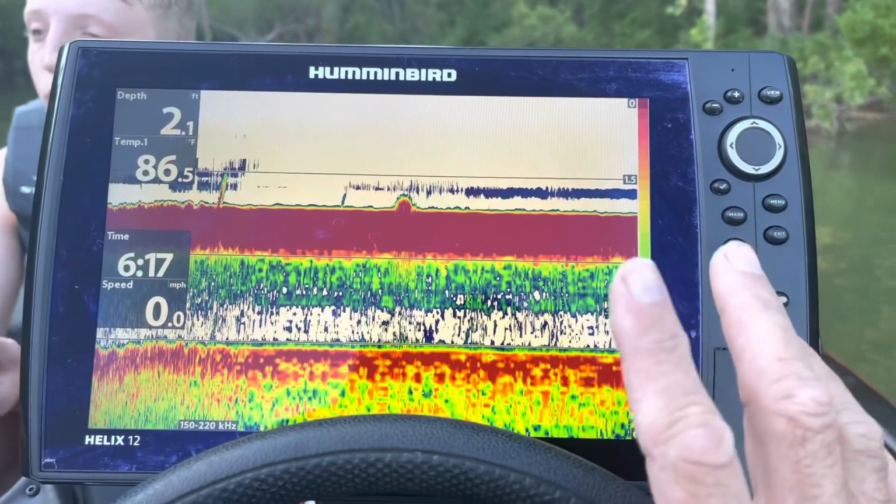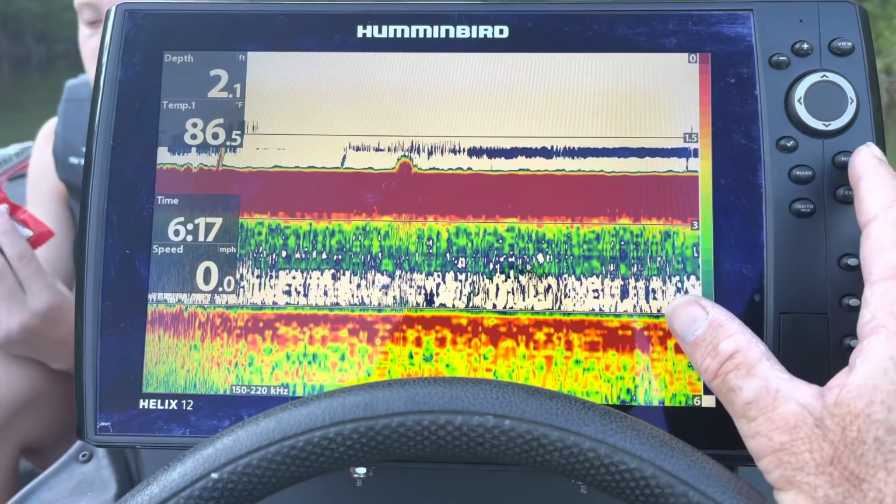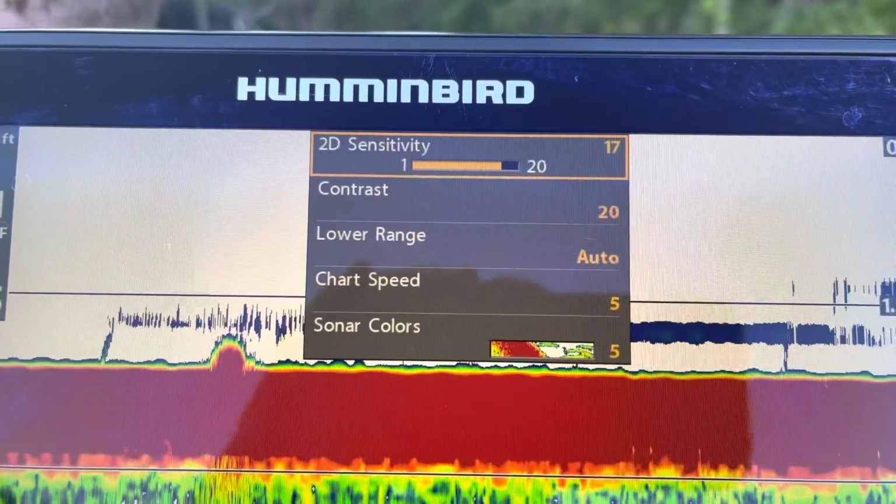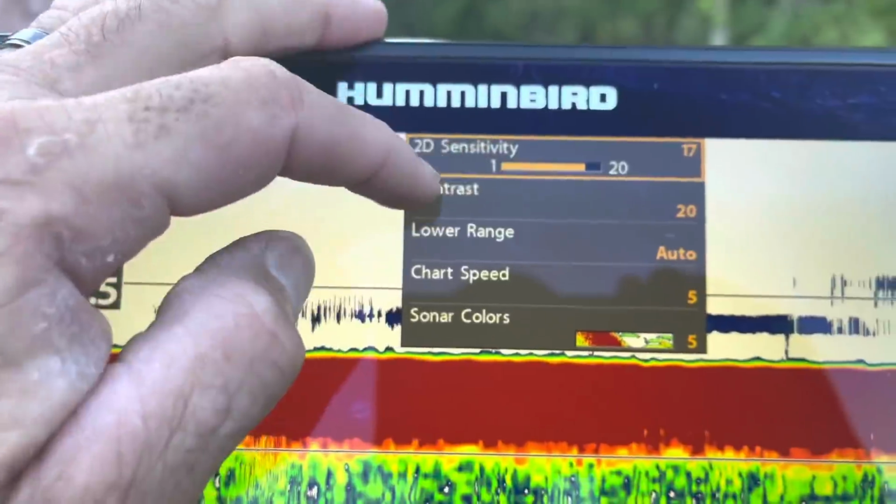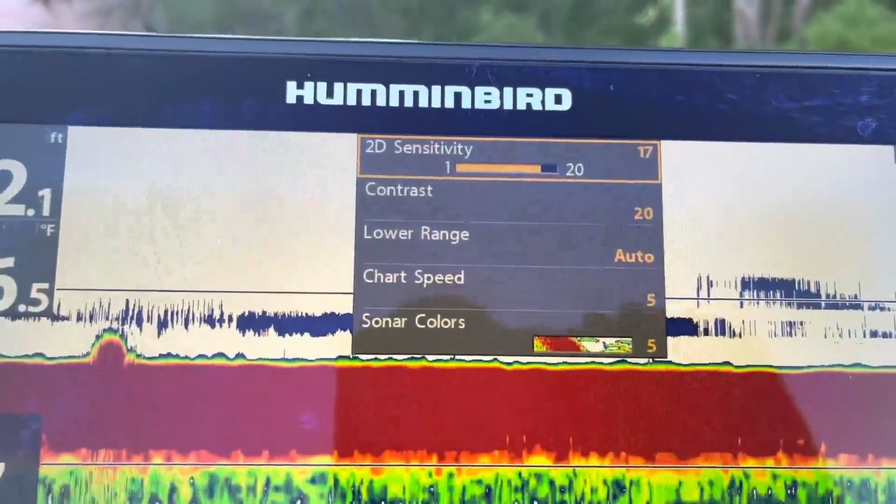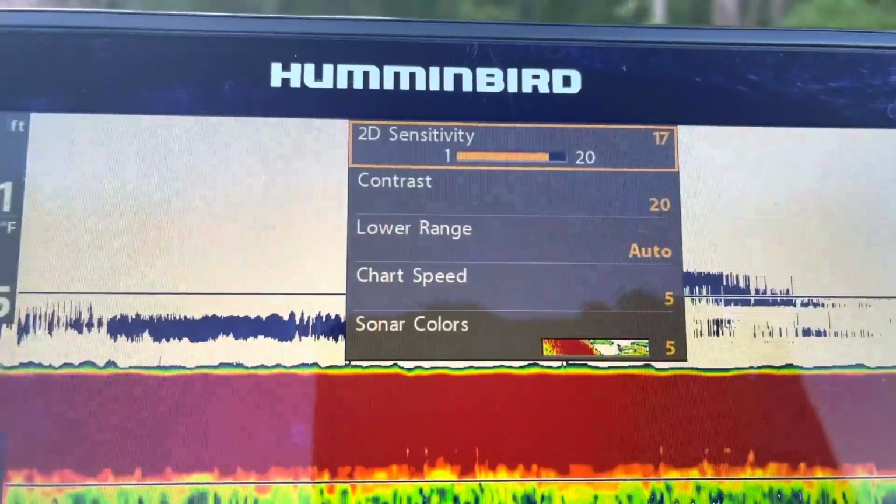And as far as how you set this up, the sensitivity, this is how I do it right here. I just basically go into my menu, and you can see sensitivity, contrast, lower range, chart speed. First thing I want to do is the sensitivity part. It has to do with how deep you're fishing. Obviously, if you're in super shallow water, you can tone it back a little bit. If you're in deeper water, you have to tune it up. But most of the time, I like to set mine between like 15 and 18. That's where I sort of got it right now.